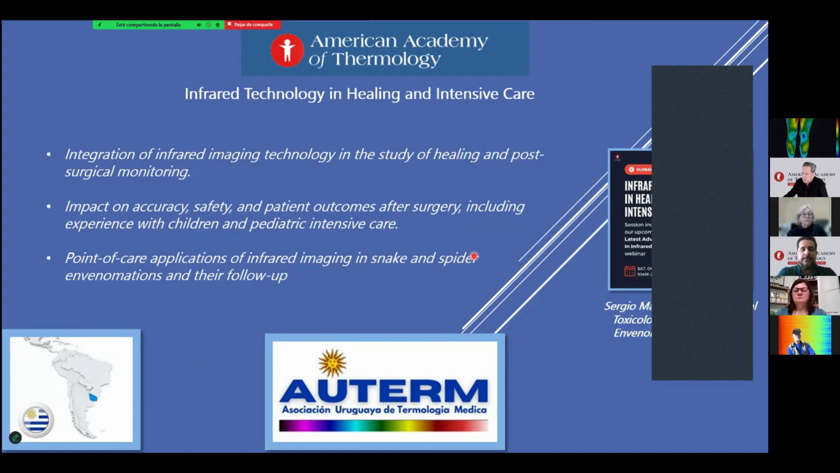We share today the integration of infrared imaging technology with the study of healing and post-surgical monitoring, and the impact, accuracy, safety, and patient outcomes after surgery. It includes experience with children in pediatrics, intensive care, and rheumatology. Point-of-care applications of infrared imaging, snake and spider envenomations, and then the follow-up.